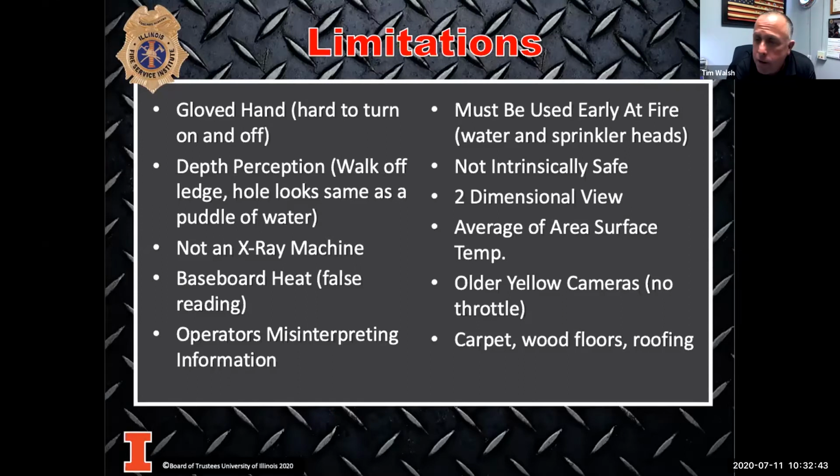How far can you go into a room that's involved to the point of flashover before you can't get out? You can give me that measurement in feet. And then what is your SCBA face piece rated for before it starts to decompensate? What temperature? Fahrenheit, don't give me Celsius. These are two key indicators of what we want you to look for on the camera.